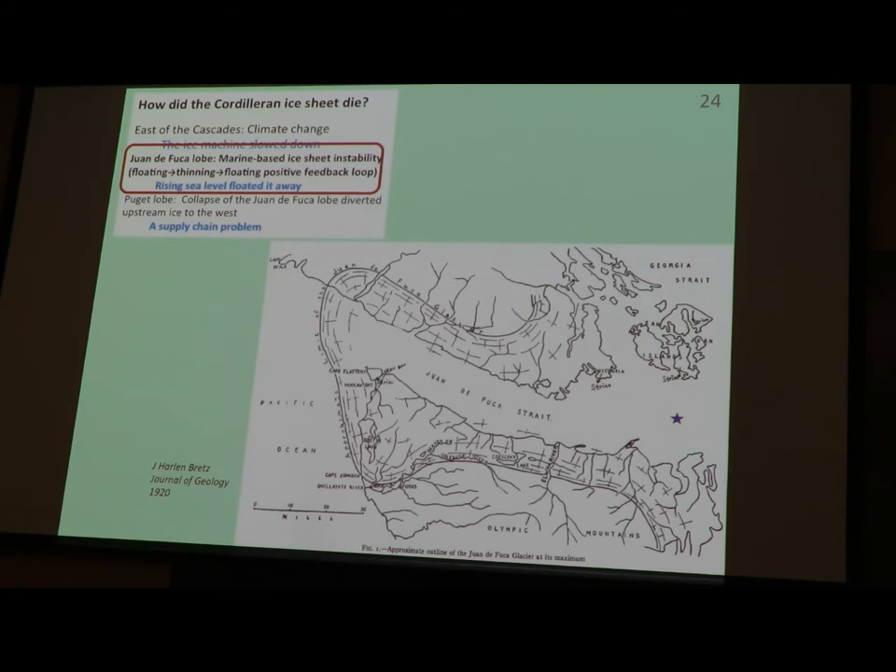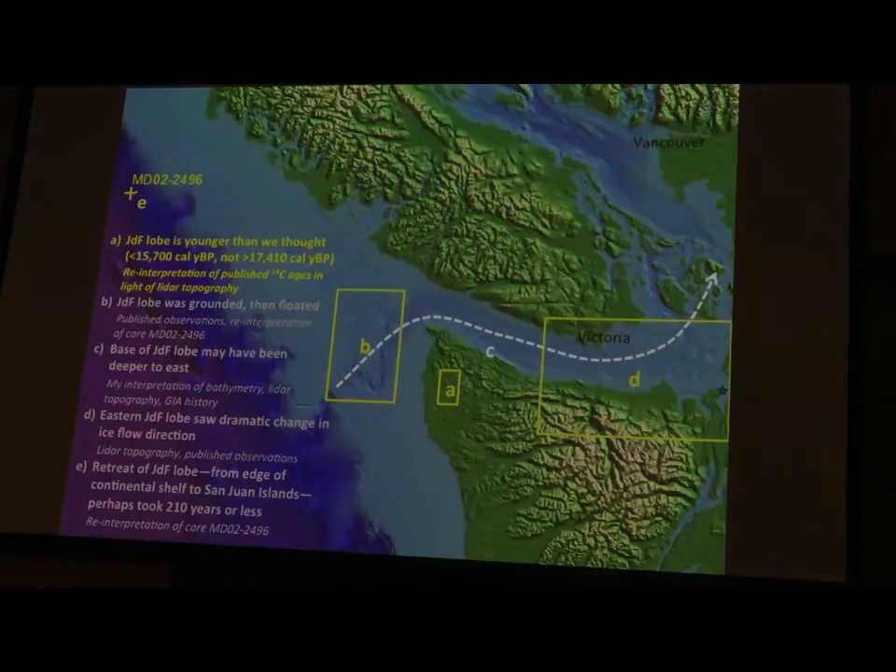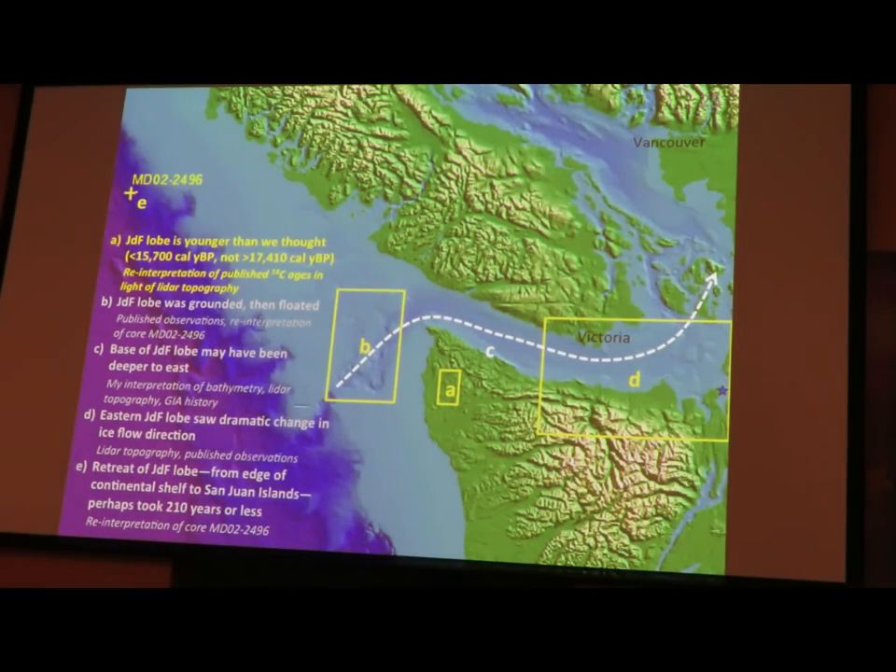Now, on to the Juan de Fuca lobe, which was actually first described in any detail at all by J Harlen Bretz. And I'm going to tell you a complicated story, and I apologize for how complicated it is, but it's also part of why it's so fascinating. And I'm going to try to step through in some sequence here and give you the pieces of the story. But we're going to go from out by Lake Ozette to off of Neah Bay, the entire Strait of Juan de Fuca, to the Eastern Straits, off to a core that was collected in 2002 on the continental slope west of Vancouver Island. And I want to make several points.